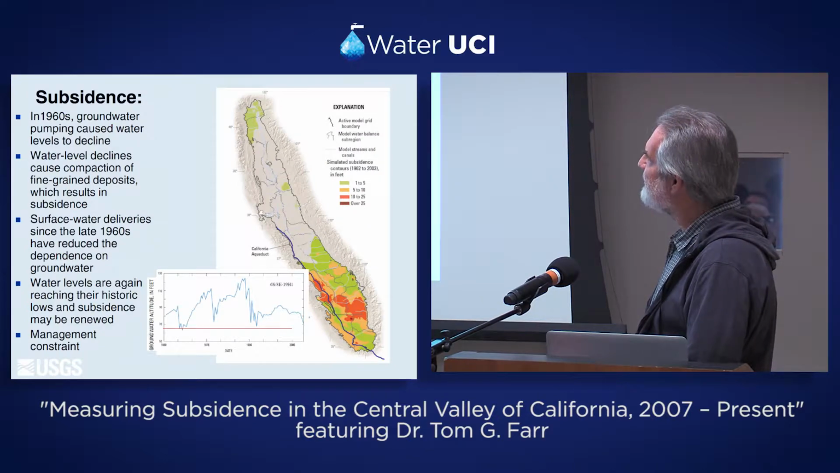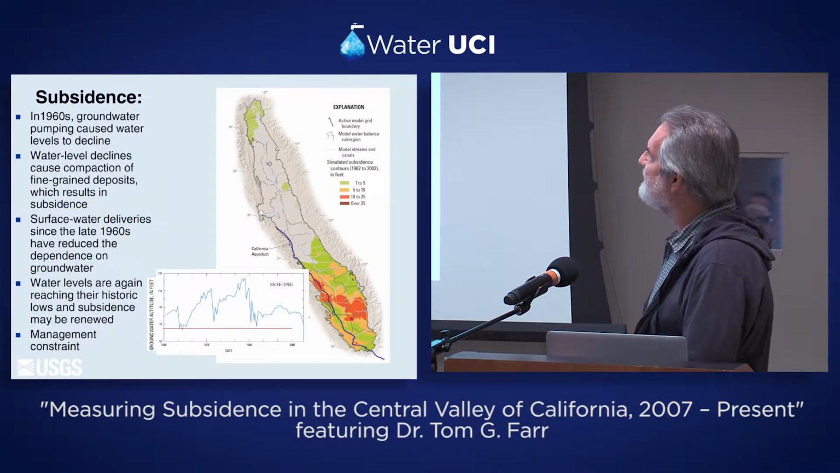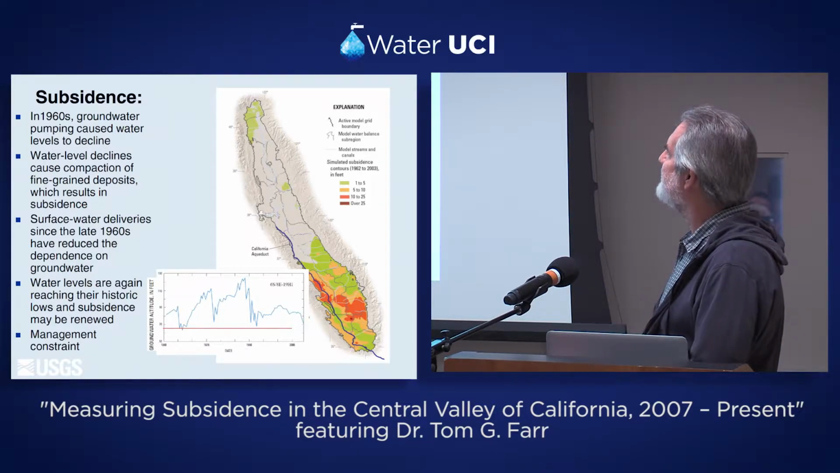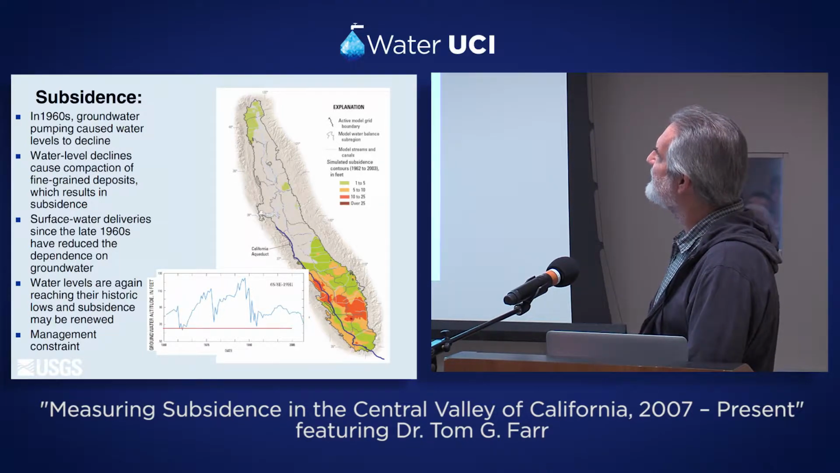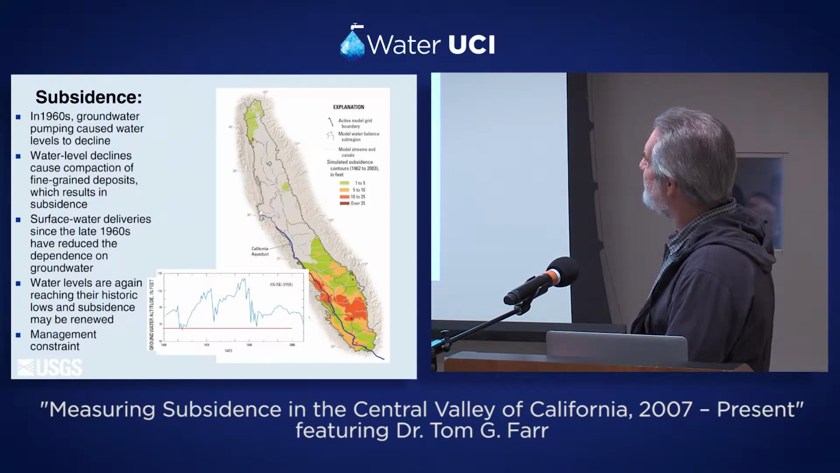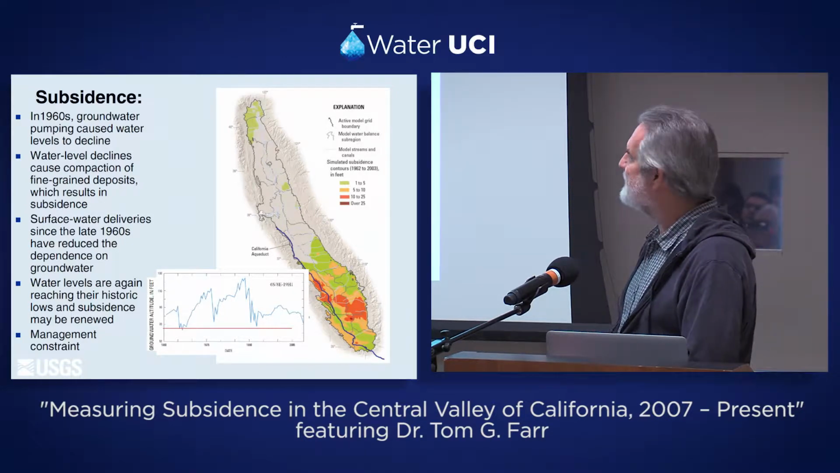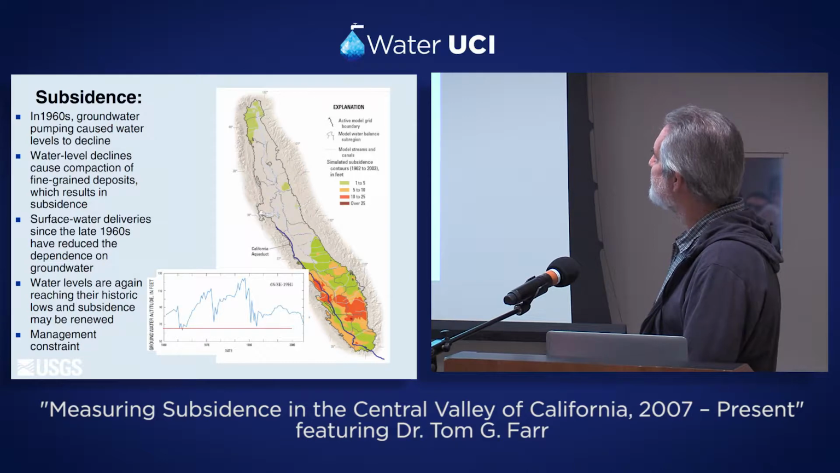So it's a problem, the pumping is a problem, and subsidence is a problem. It's been a known problem for many years in the Central Valley, even well before the 60s. I'll show you this area in the western part of the southern Central Valley, the San Joaquin Valley. That's a well-known trouble spot where there's been a lot of subsidence over many years.